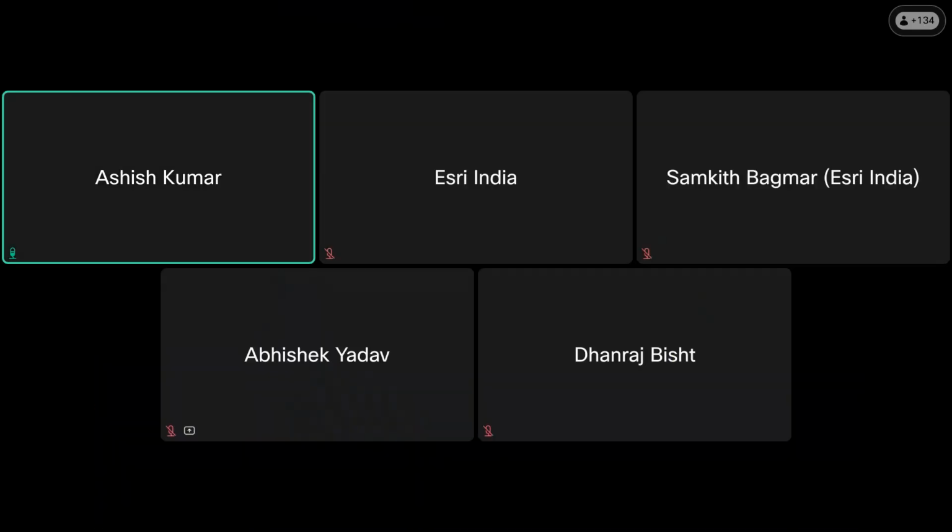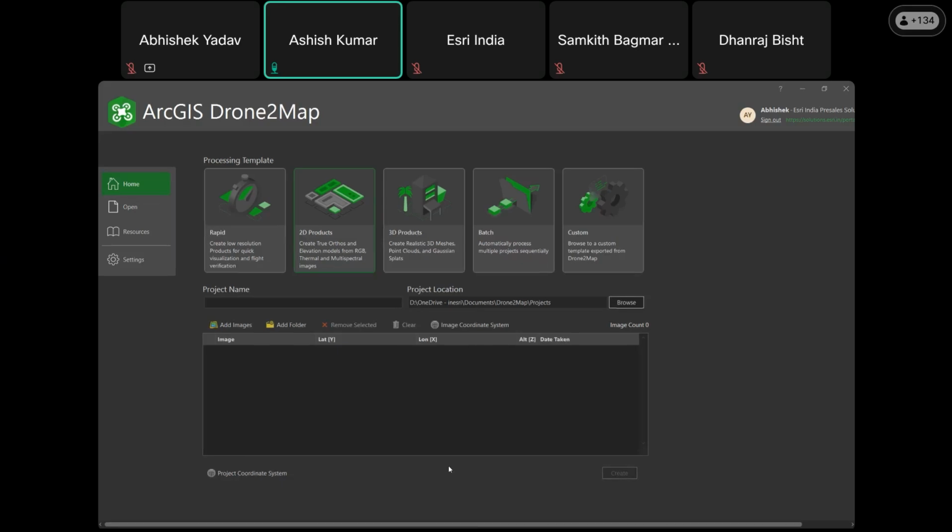Moving ahead to another demonstration for ArcGIS Drone to Map, you see this landing page of ArcGIS Drone to Map.